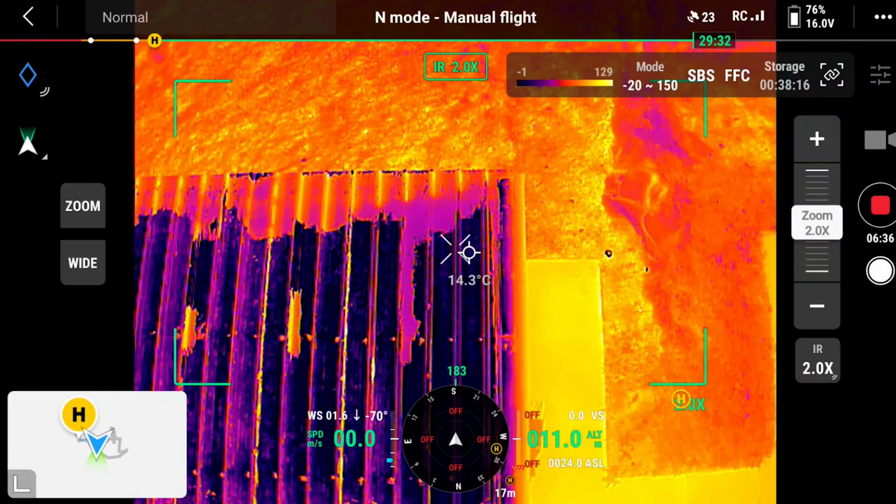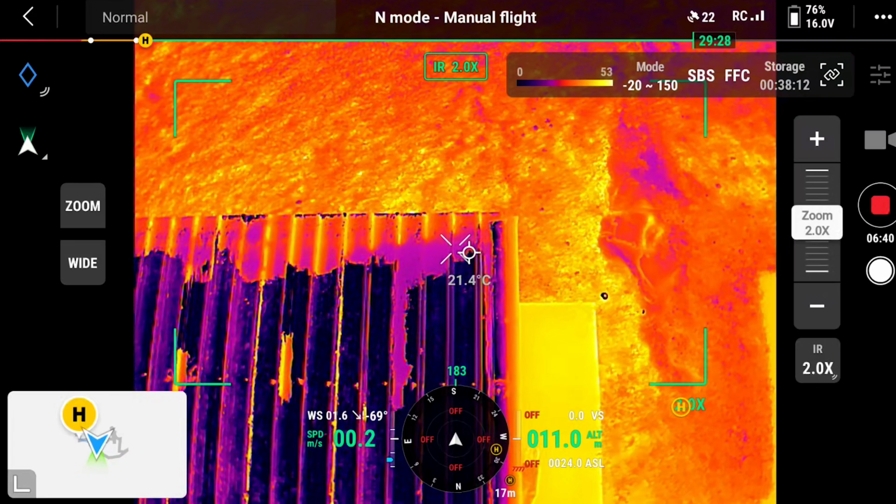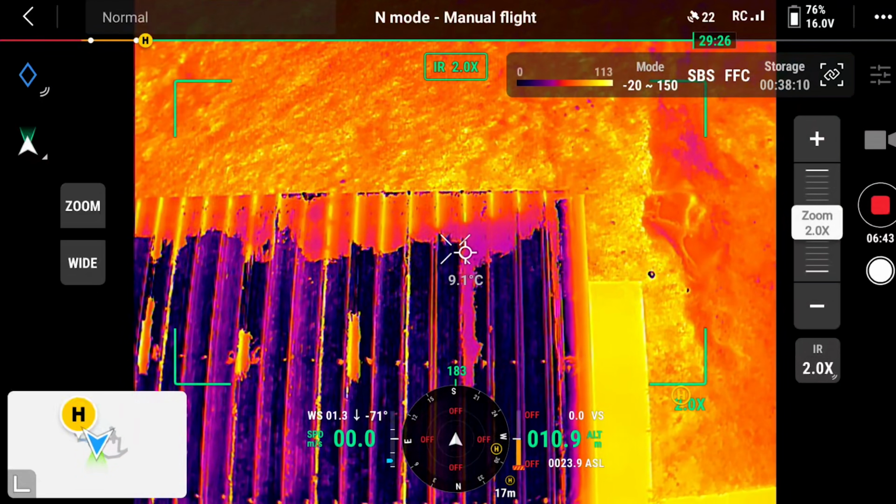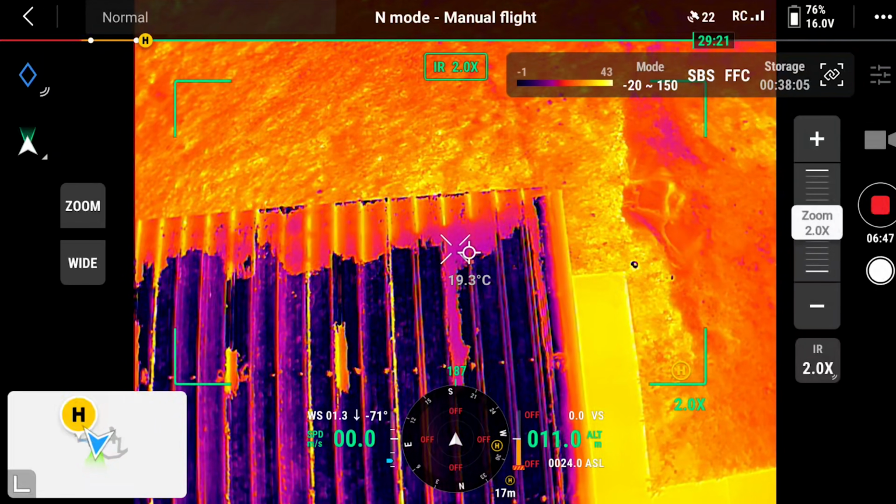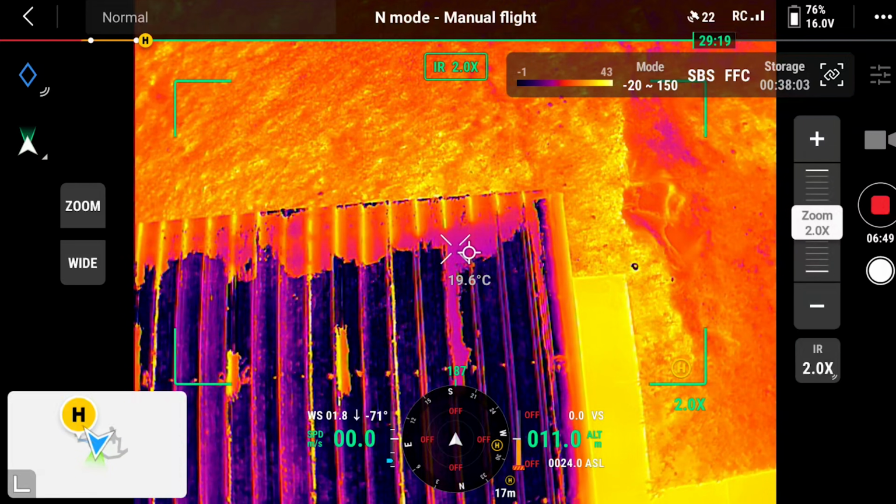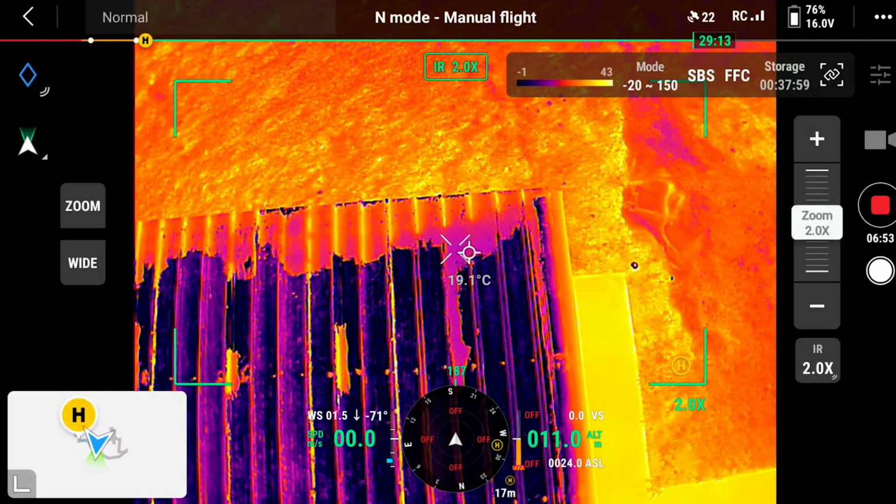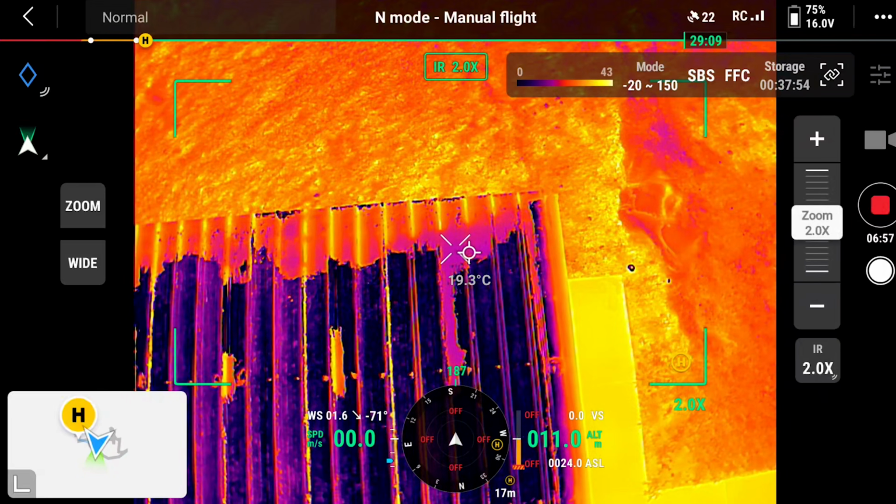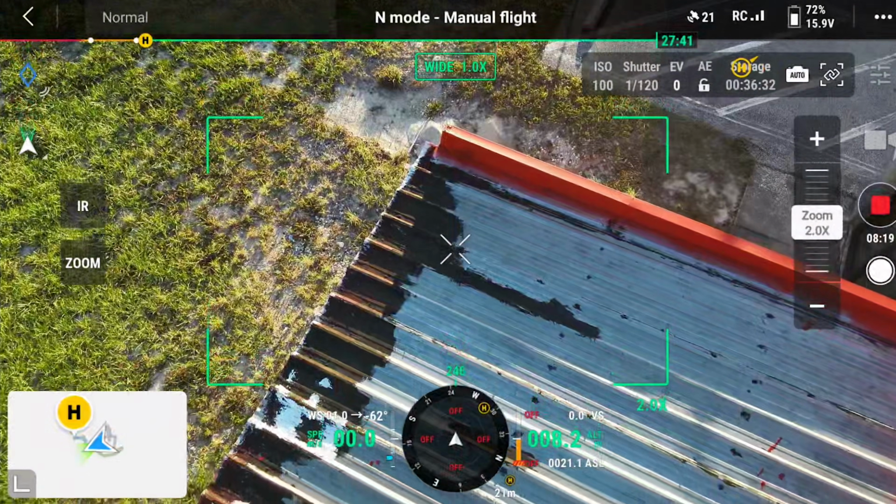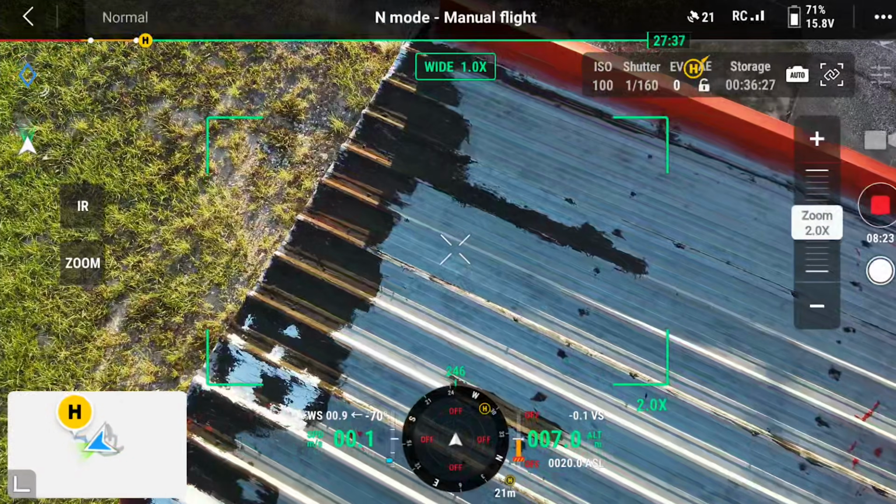Now, what we did find on this particular commercial application is over the office, there was some patchwork where there were some problems, because we noticed some vast temperature decreases over the area where it was already thermally cooled. We're talking about 10 to 15 degree swings in the temperature over the office space. If you look closely and you switch over to the RGB camera, you'll notice that there was some patchwork done to this roof.